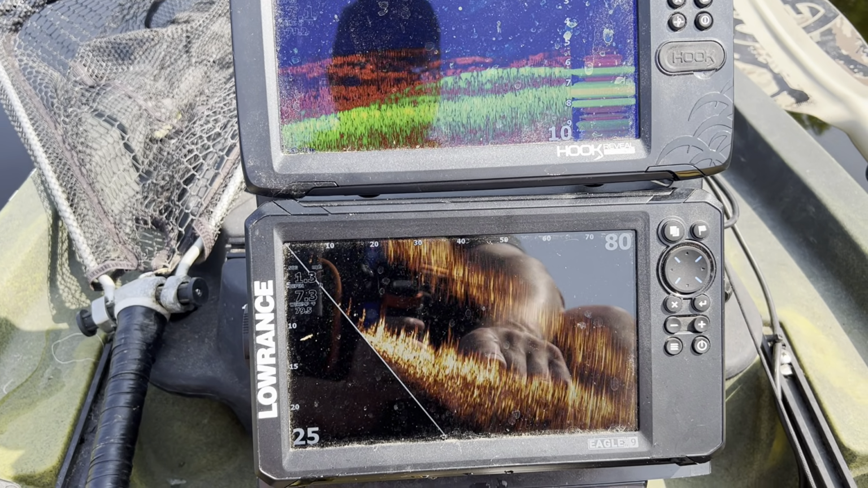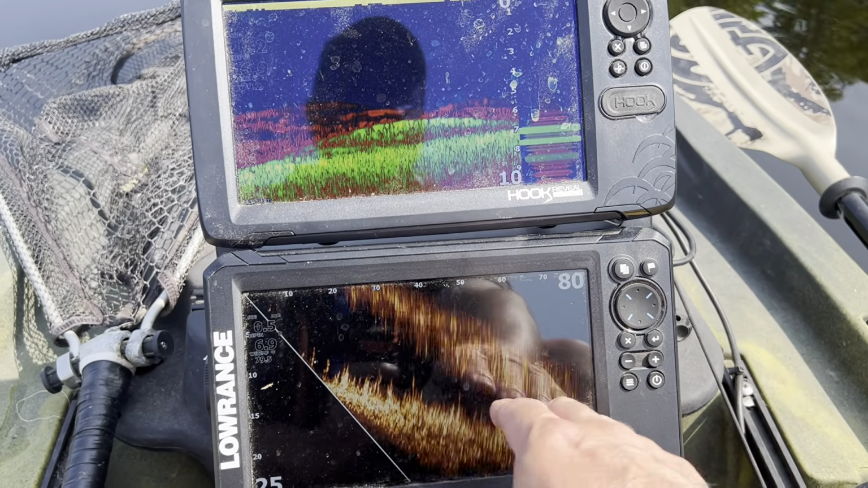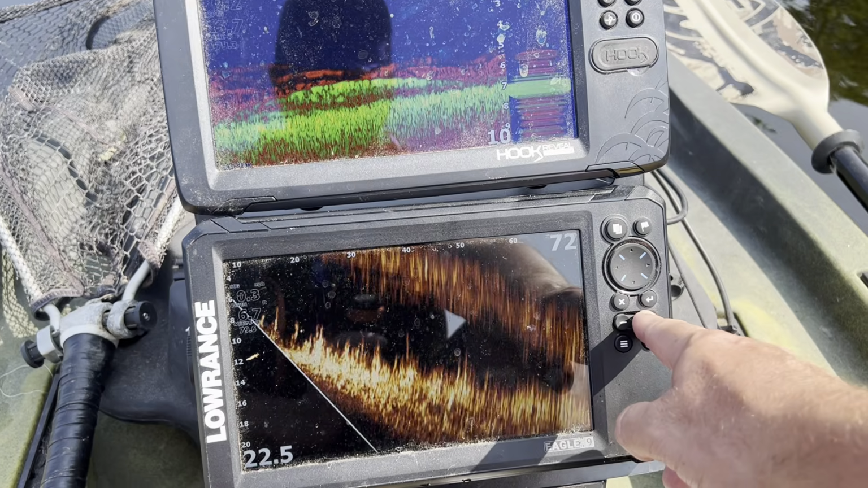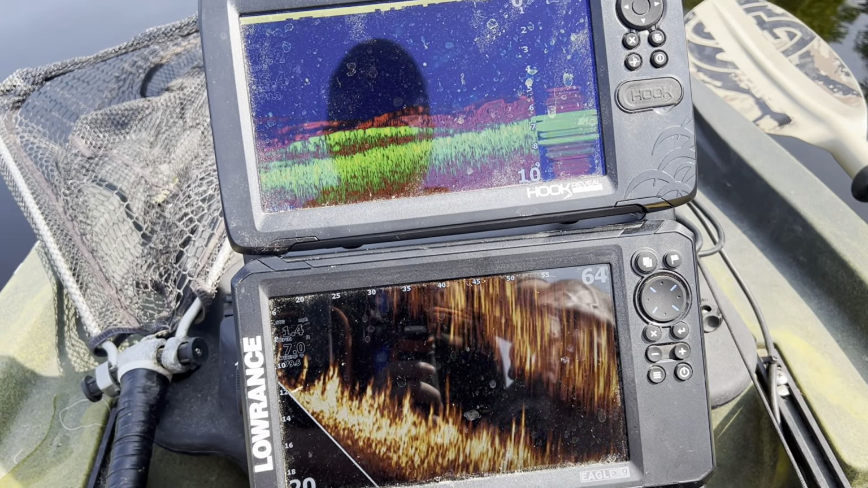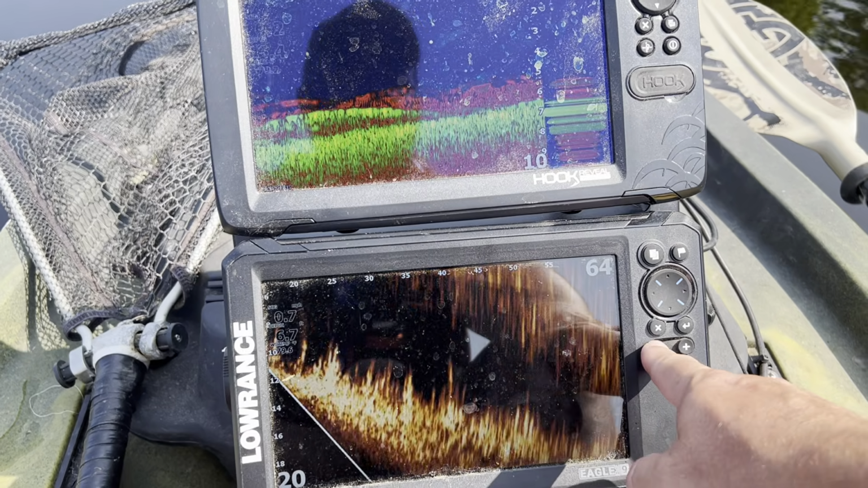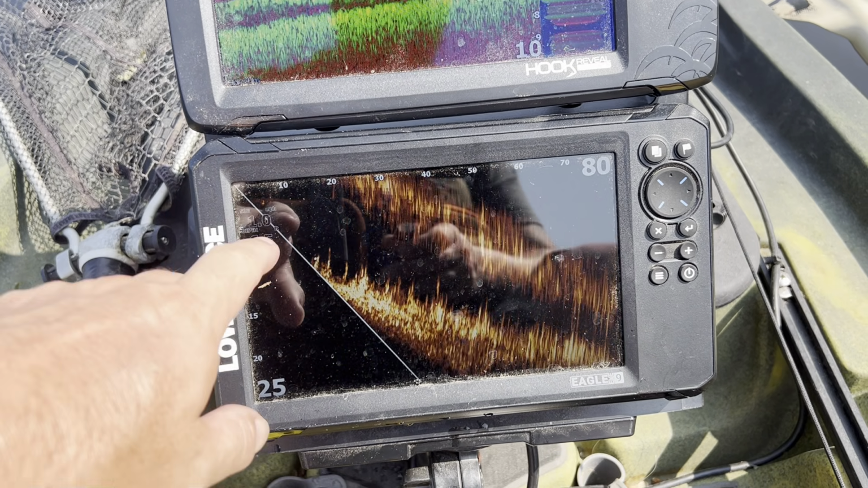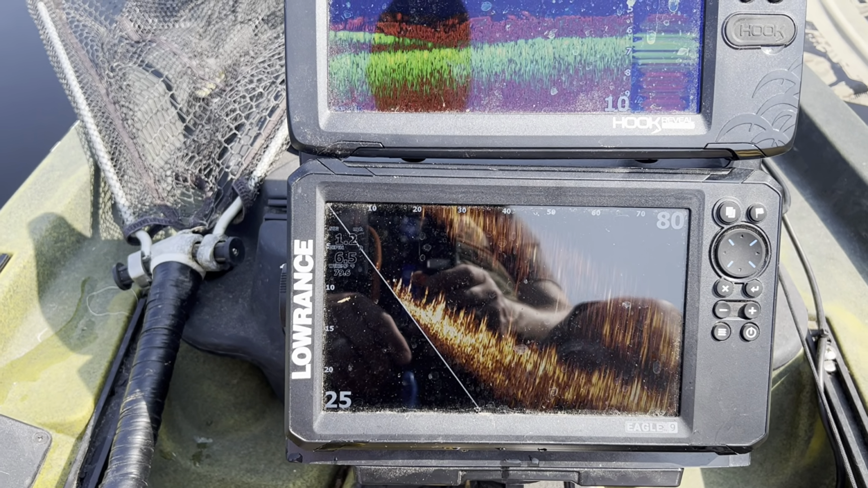I can't really see any fish on this. That might be a fish up there. So this is your water level, and this is the floor here. But the more we zoom in, we're going to get that picture there. It's going to give you your full screen, as opposed to a lot of what you see advertised, where it comes like straight across and you just don't see it.